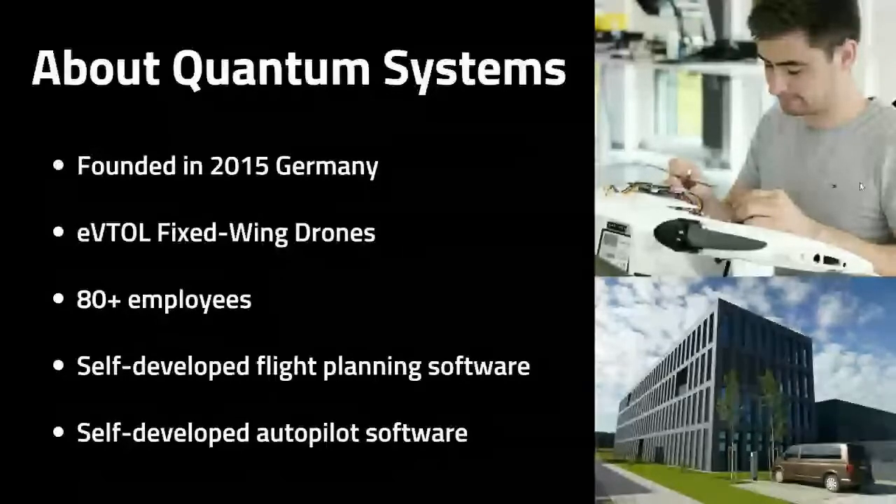What's most unique about Quantum Systems is that they have self-developed flight planning software, and they develop their own autopilot software. This is crucial because they can do updates and any sort of bug fixes really, really quickly, because everything is coded from the ground up by the Quantum Systems team.